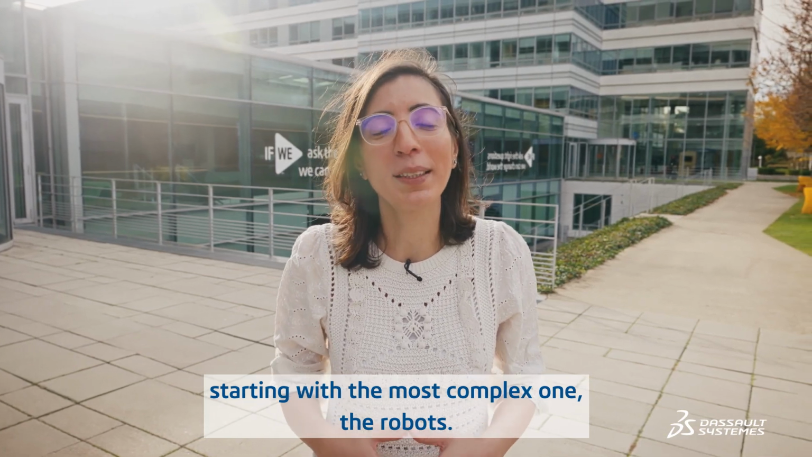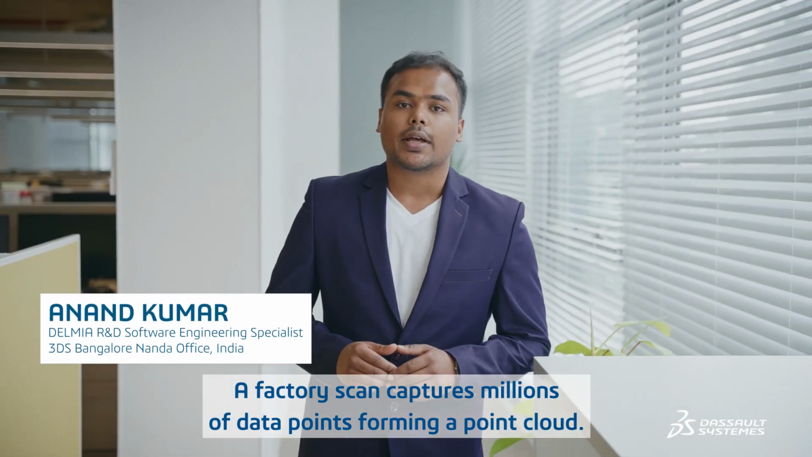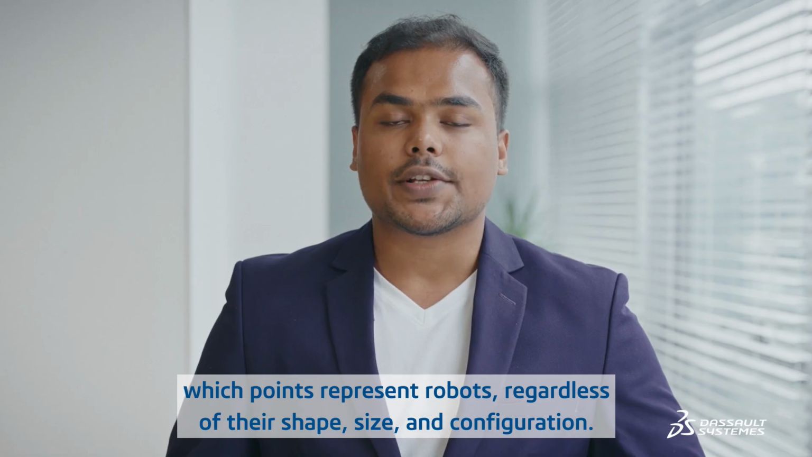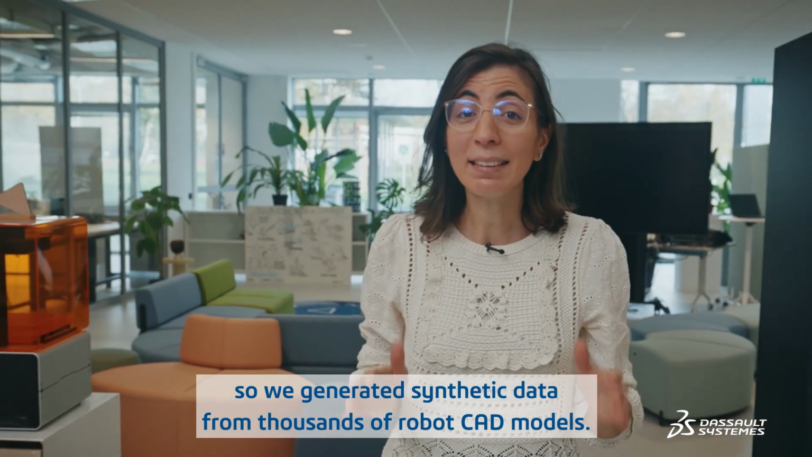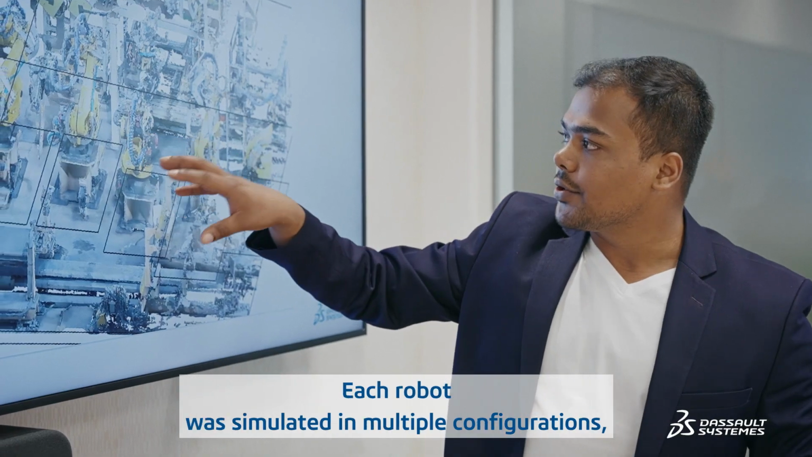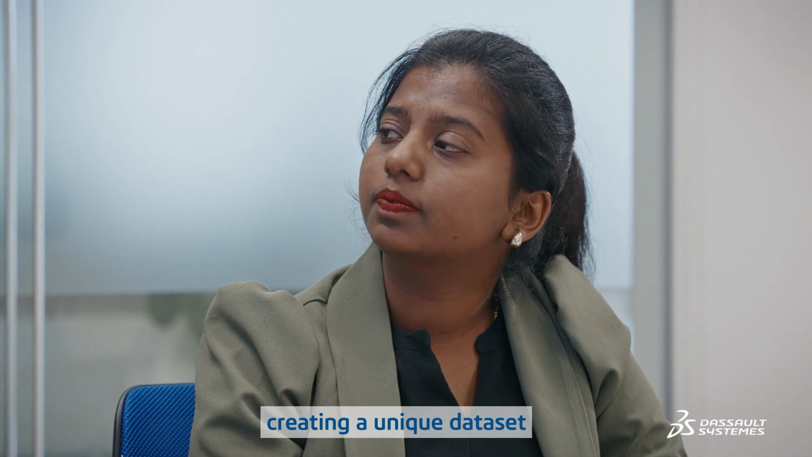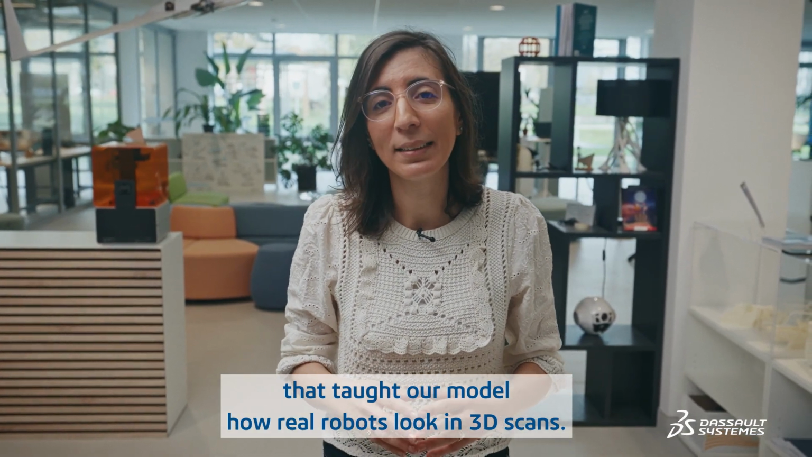one, the robots. A factory scan captures millions of data points, forming a point cloud. Our team of developers here trained our custom AI model to identify which points represent robots, regardless of their shape, size, and configuration. Real robot data is often scarce and sensitive, so we generated synthetic data from thousands of robot CAD models. Each robot was simulated in multiple configurations, creating a unique data set that taught our model how real robots look in 3D scans.